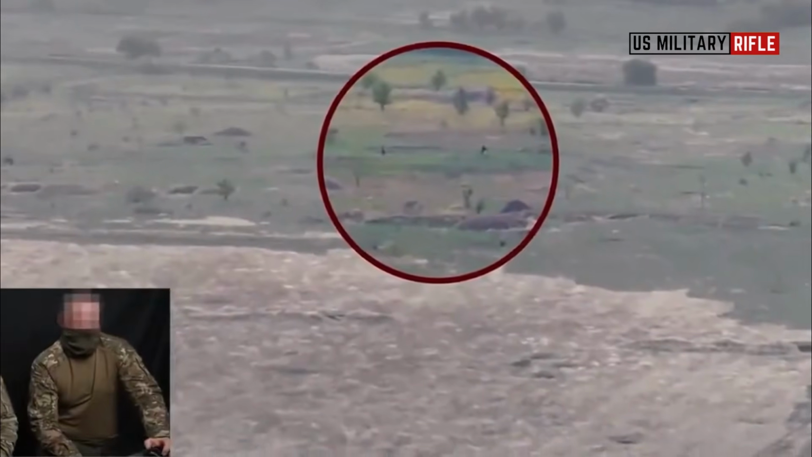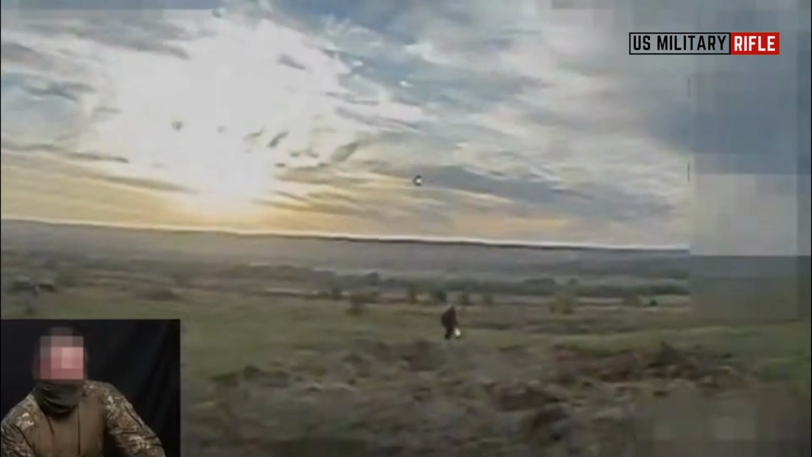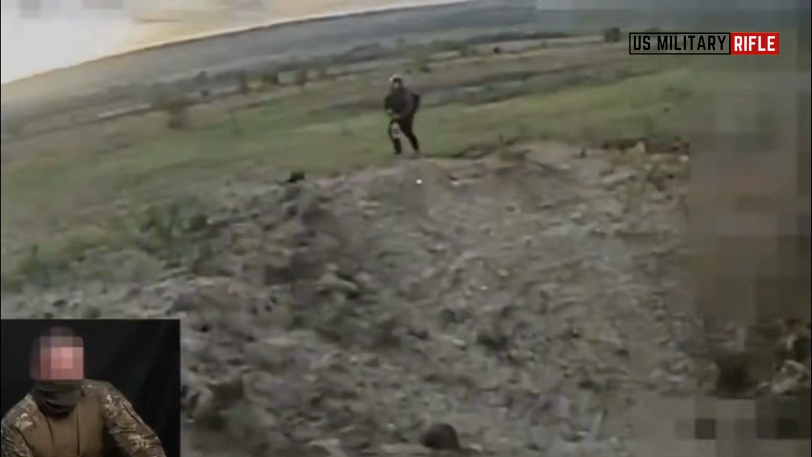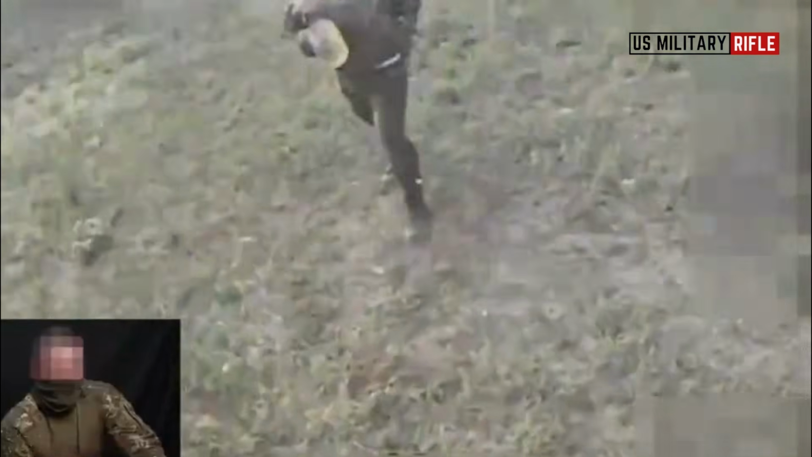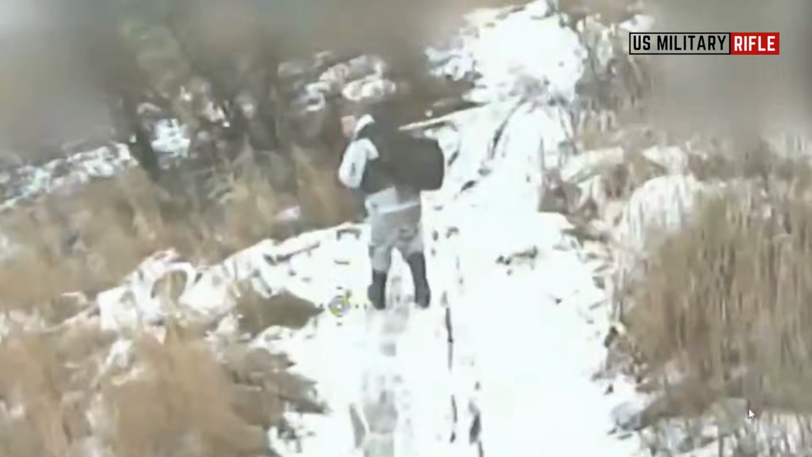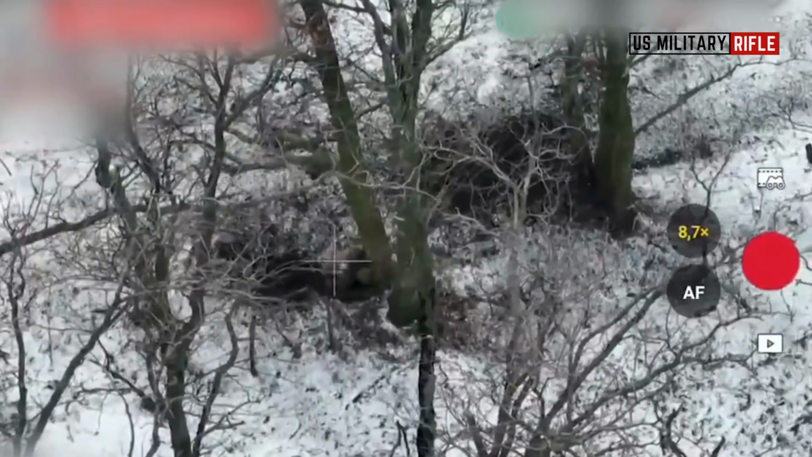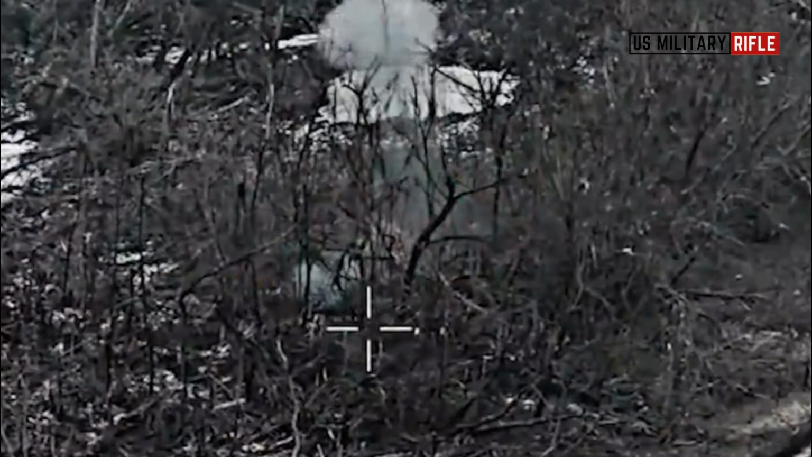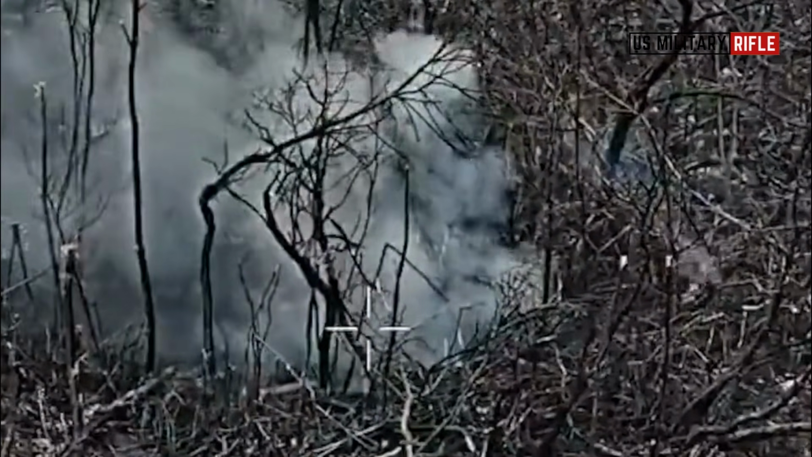These footages once again demonstrate how the modern battlefield has changed. For Russian troops moving in the area, even fast vehicles or the cover of the forest no longer guarantee safety. As long as SIGNUM Battalion drones continue to patrol the skies, every step, every vehicle, and every attempted troop rotation could turn into a hunt that ends in explosion. And for those attempting to move in the open, the sky is now the deadliest enemy.